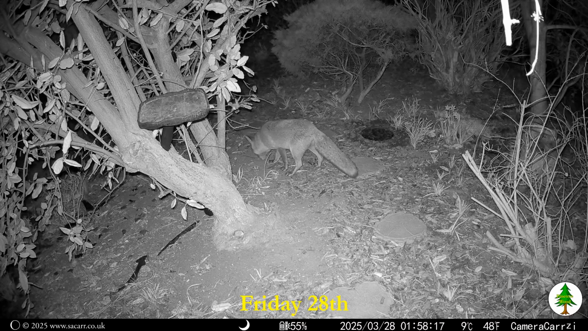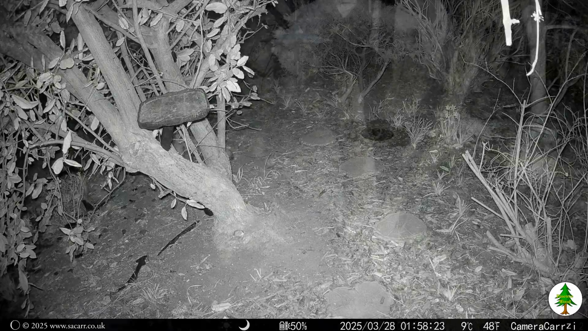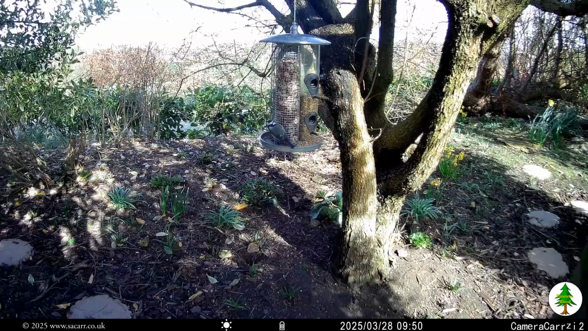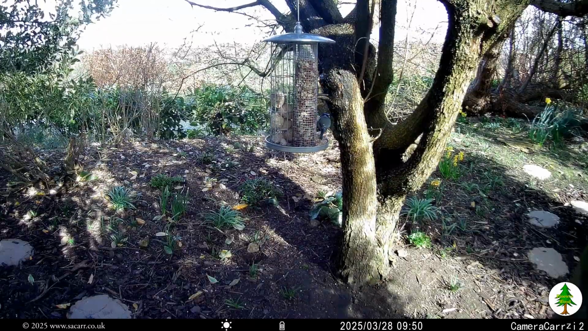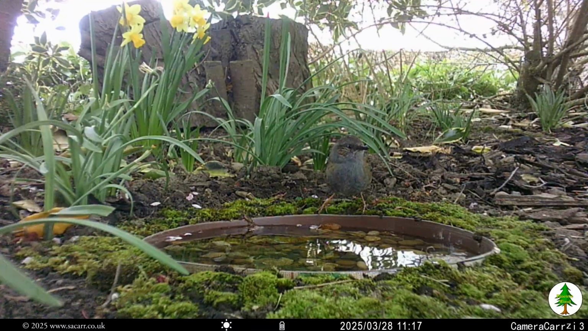In the early hours of the 28th, the fox made another brief visit through the wood, and then all was quiet again until morning, when the action at the feeder and the pond took off. I didn't realize that such a simple thing as a container of water would attract so much interest.